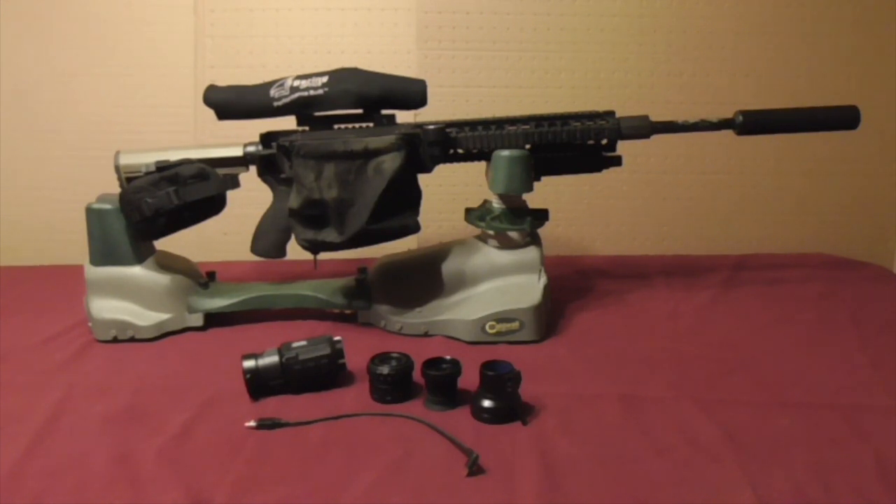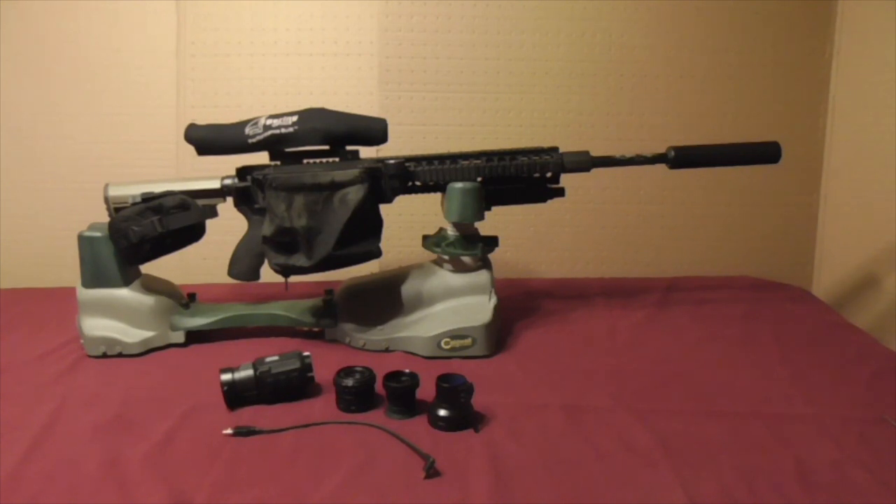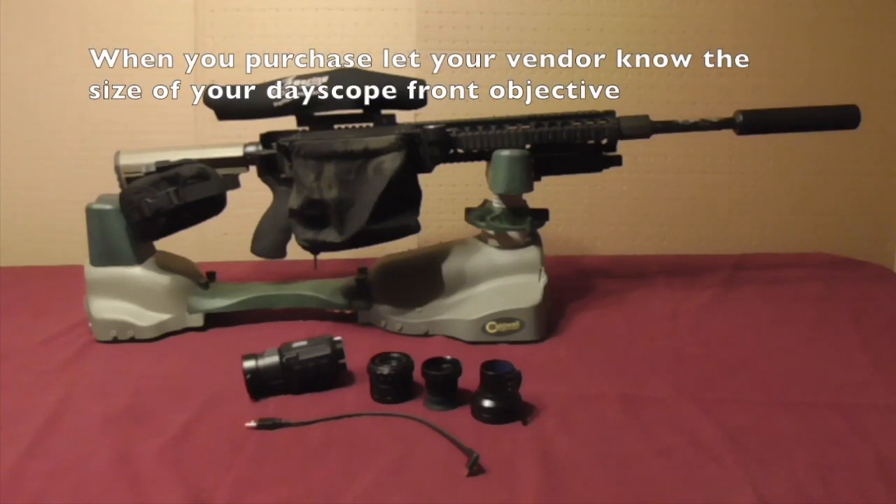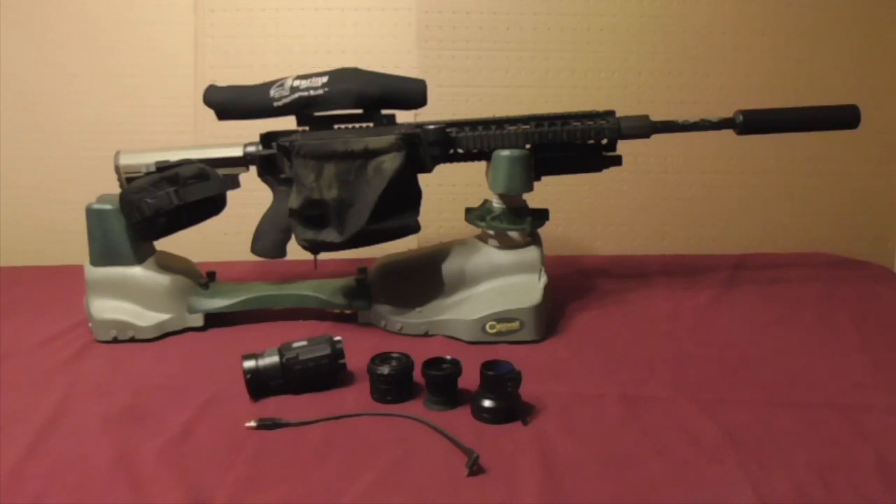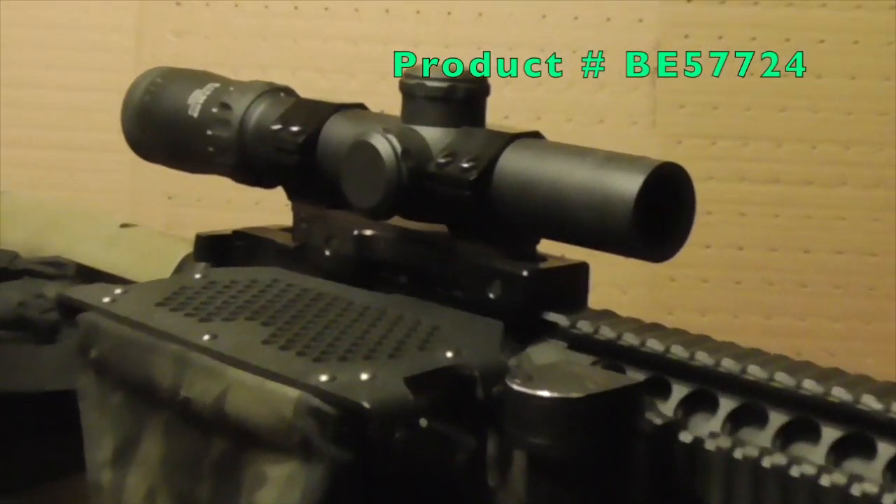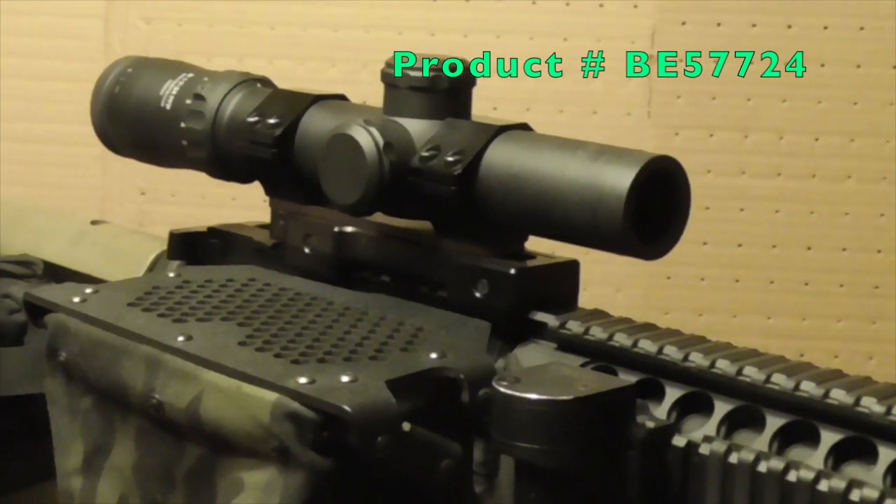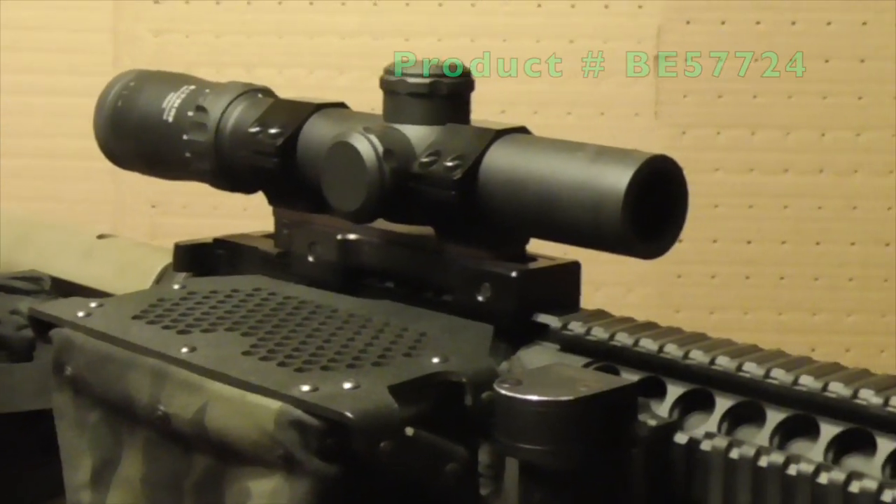It comes included with a detachable eyepiece with a rubber eye guard that's for using it in scanning mode. A one size detachable clip-on connector, and that'll be based on the front objective size of your daytime scope. It has a 42mm front objective lens, and it's 17 micron with a thermal sensitivity of less than 50 millikelvins. The daytime optic, what I do know is it is a 1 in 7 times first focal plane optic.